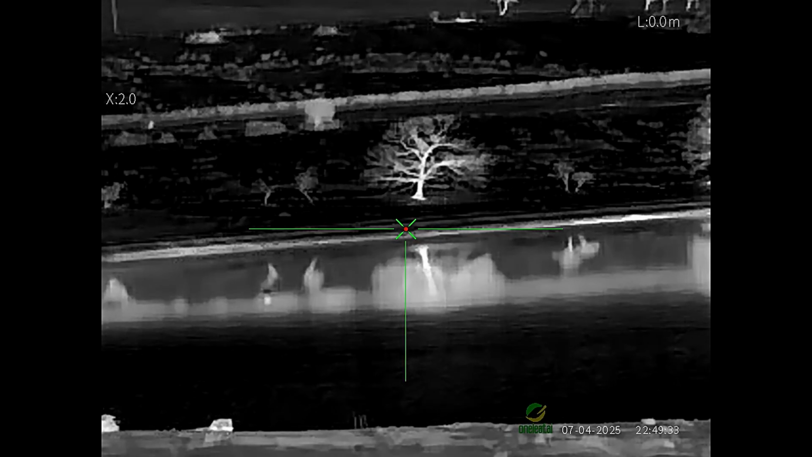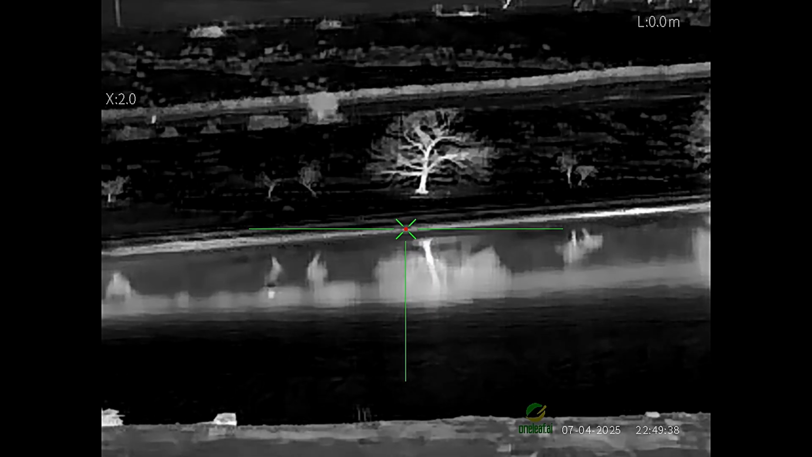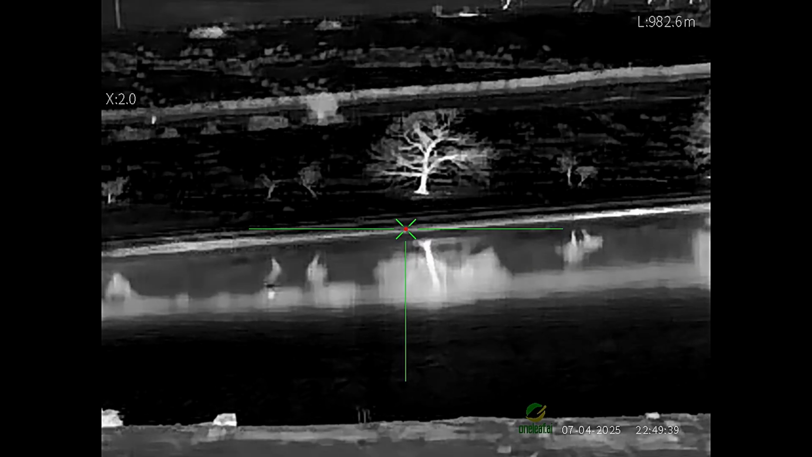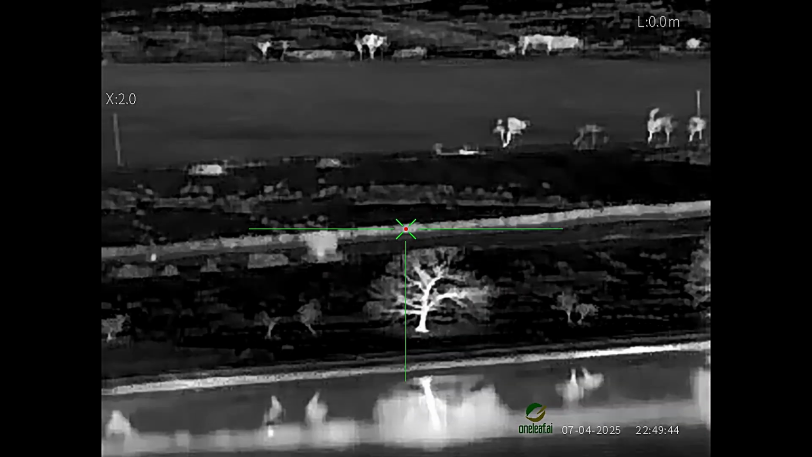I'm looking across the water here at that tree, and I ranged that one, and that's at 982 metres. You can just see a couple of little birds flew past there. So it's not bad at all.